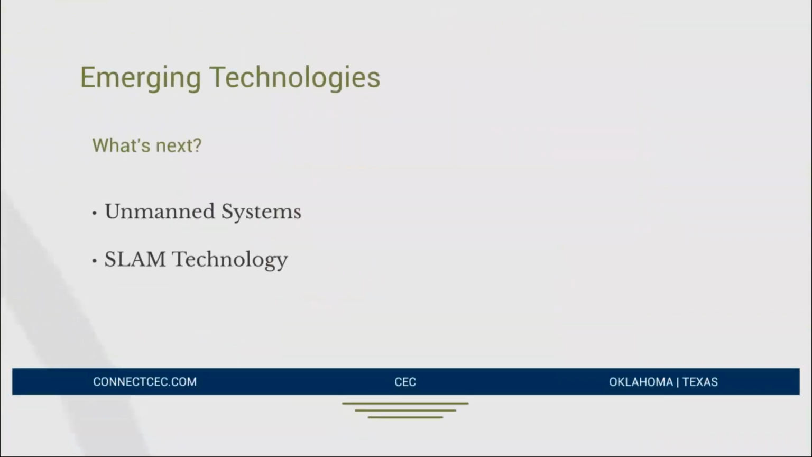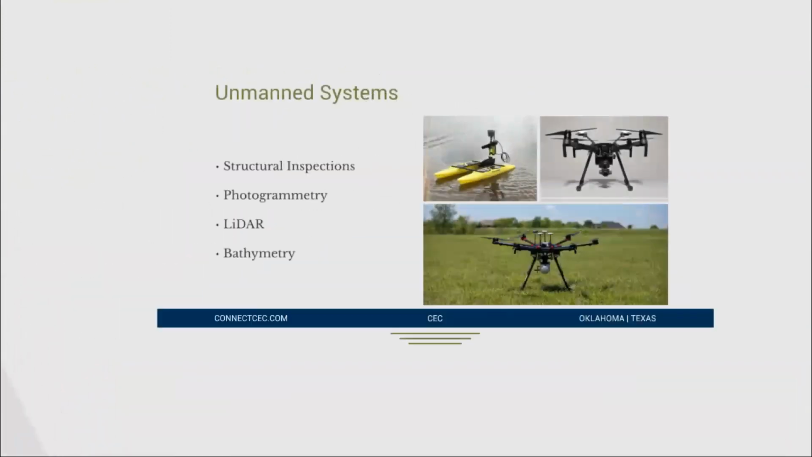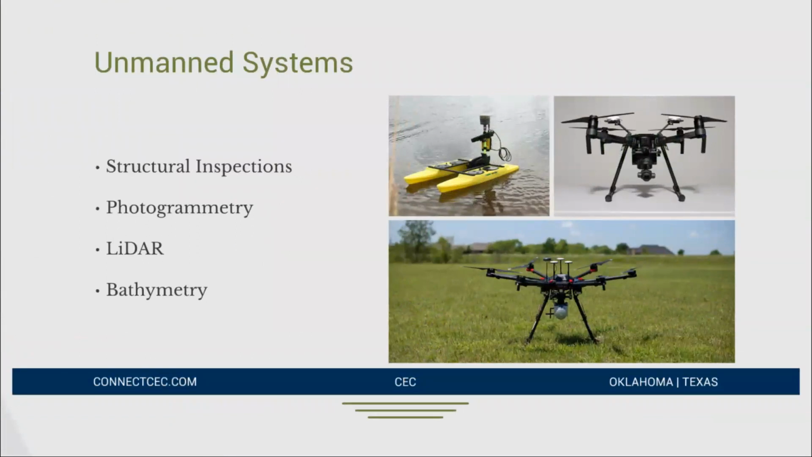So the last thing I'm going to touch on here, and then we're going to have a discussion and have some questions, is some emerging technologies in the geospatial realm. So there are many, but the two I really want to touch on are unmanned systems and SLAM technology. So unmanned systems, we kind of already talked about UAS or drones. We're using LiDAR on drones.